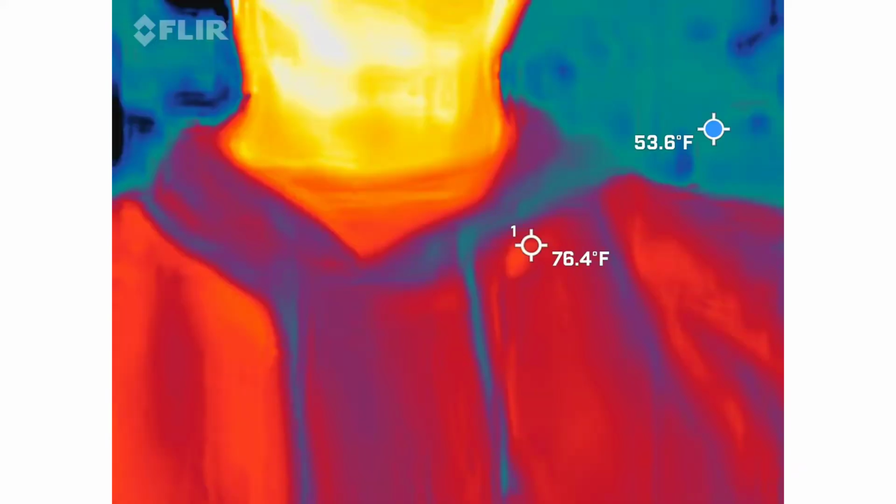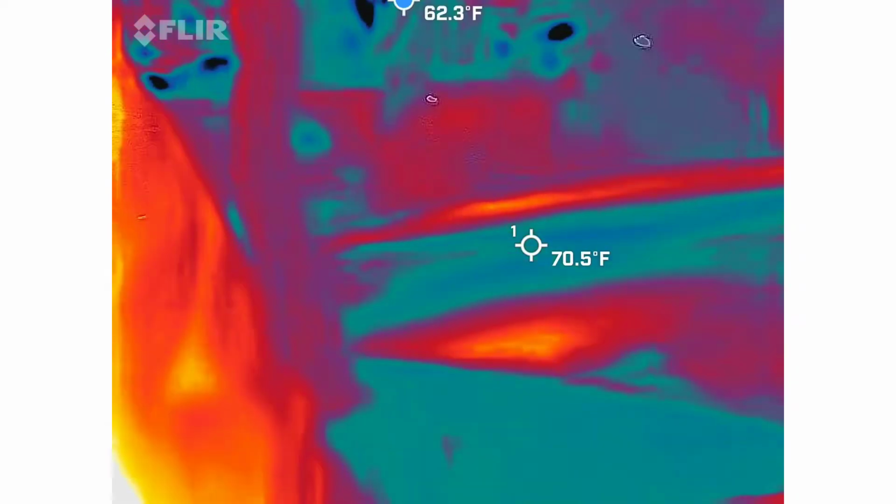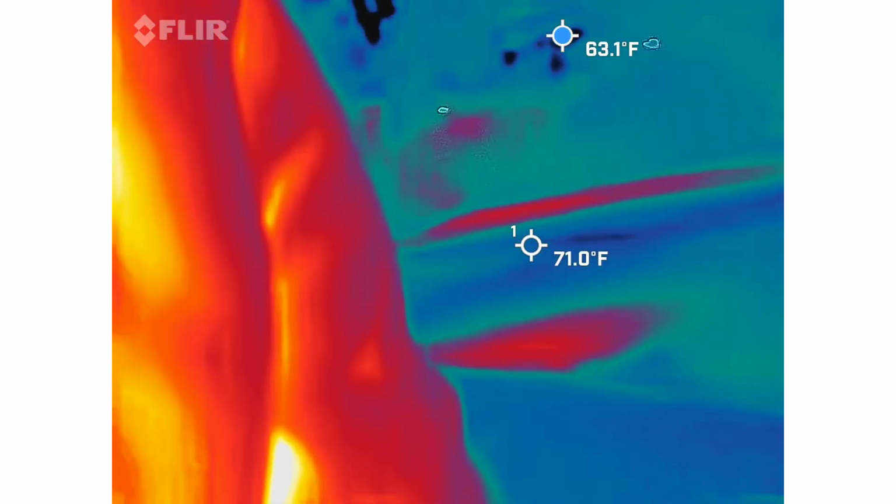Thermal, so you should be able to see me in there. Yeah. So orange, red, and yellow guy. That means I'm the warmest thing inside the frame. We're looking for blue spots, blue and black. Those are going to be the coldest areas in the camera.